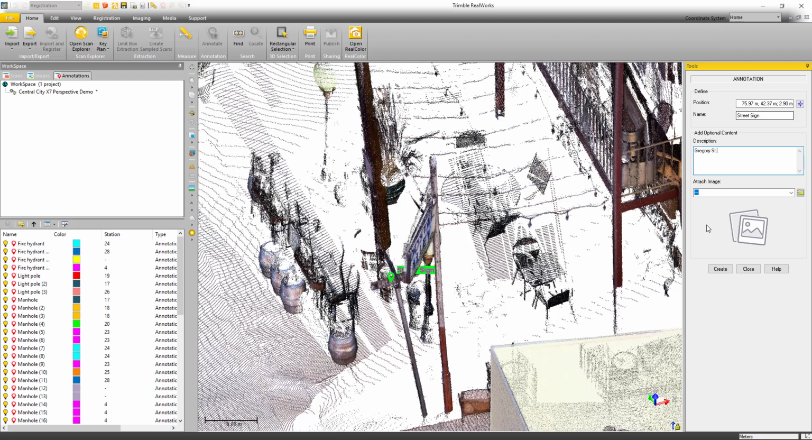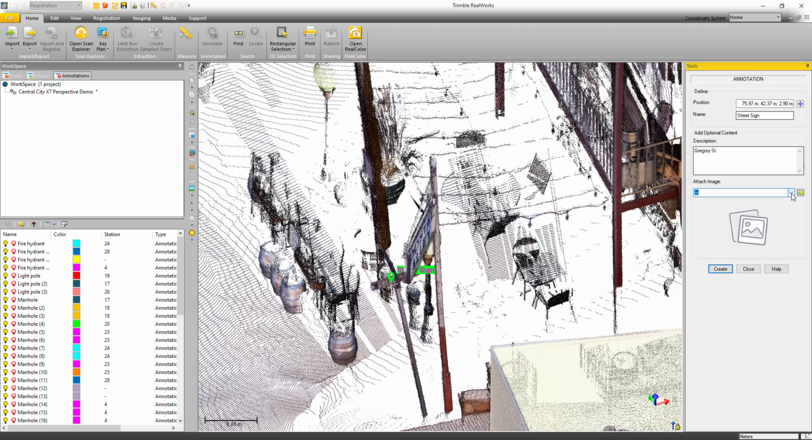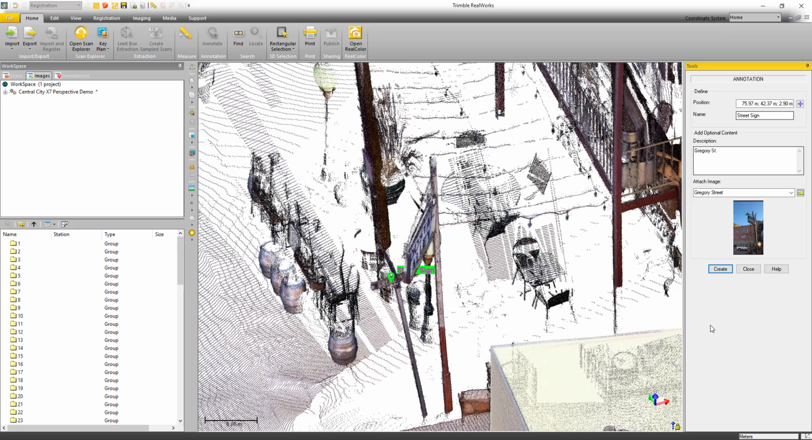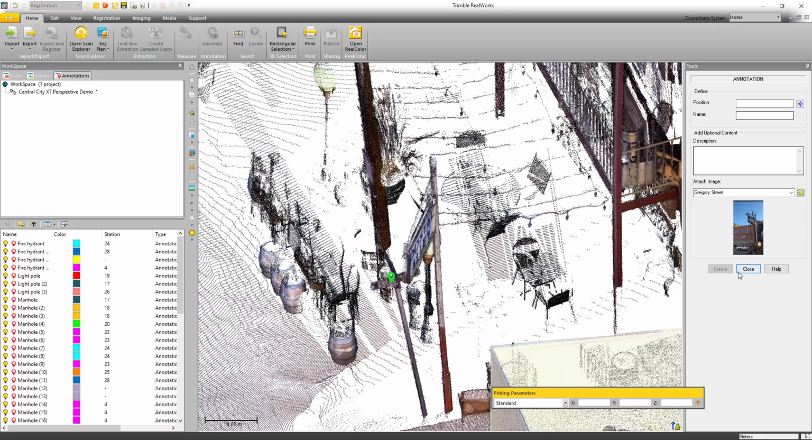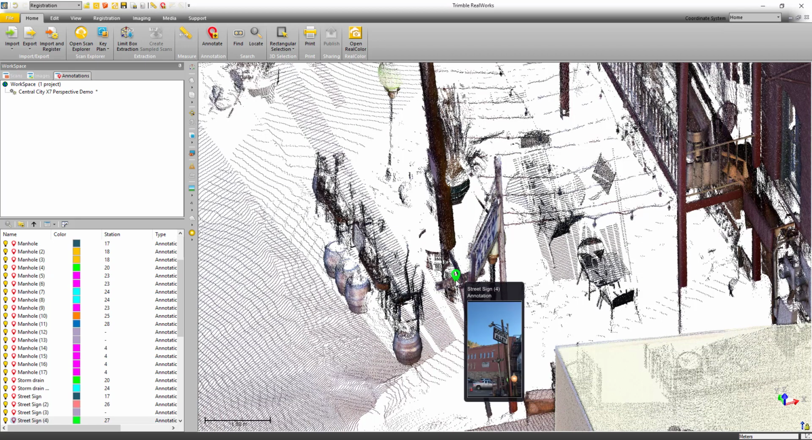And once I've typed that in, I can choose an image, either one that's already been imported into the RealWorks project, or I can browse to a folder and find a JPEG and use that for the image on my annotation. So in this case I've got one from my mobile phone. Just going to click import and create. So now I've got my new annotation, and it's got the image from my mobile phone on it. So you can see the mobile phone there in the preview.